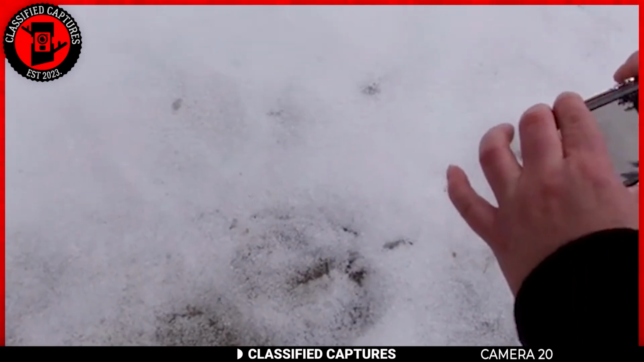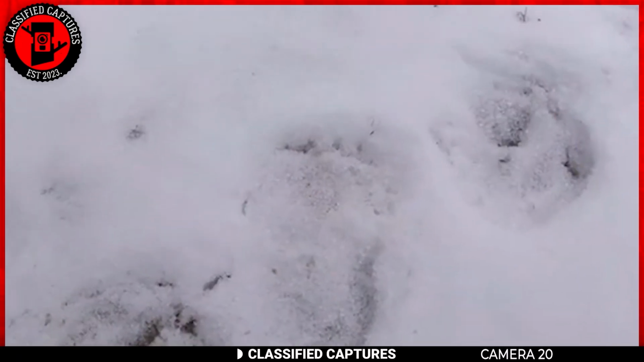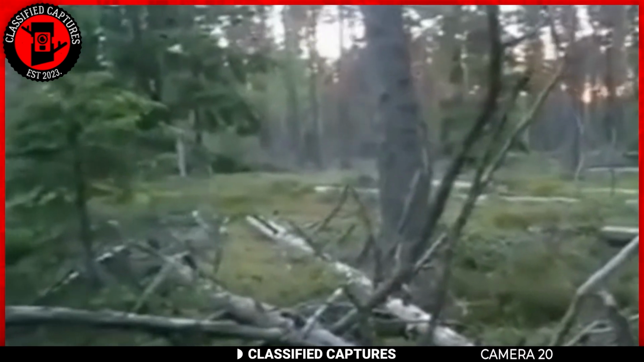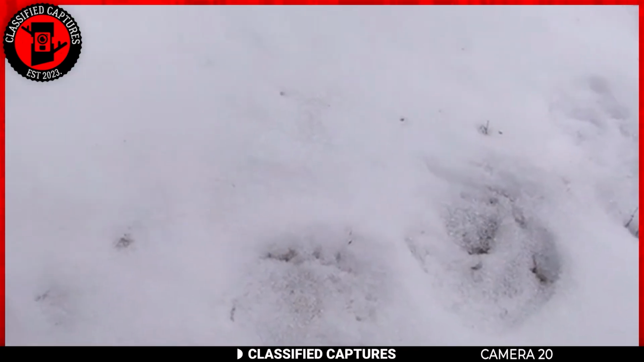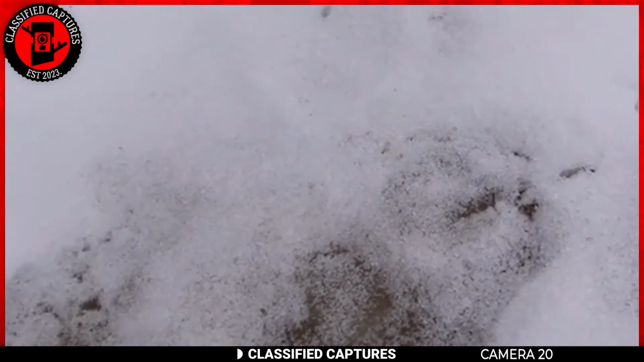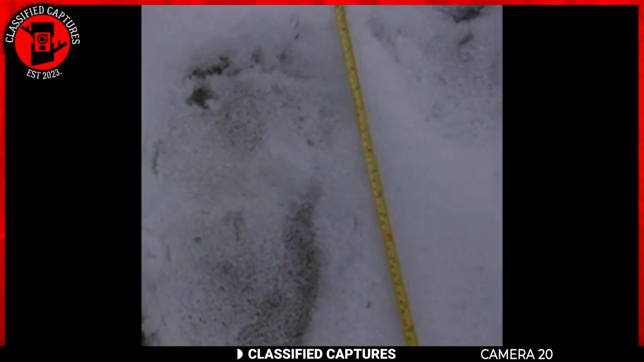Now here's where it gets even weirder. The prints appeared to be sidestepping, almost as if something was shuffling its feet. This strange movement left them puzzled, but according to some, this sidestepping gait is linked to a well-known behavior of Bigfoot. It's said that when Bigfoot is stalking its prey, it moves stealthily, sidestepping to avoid startling whatever it's hunting. The location of these prints, a known Bigfoot hotspot in the Siberian mountains.